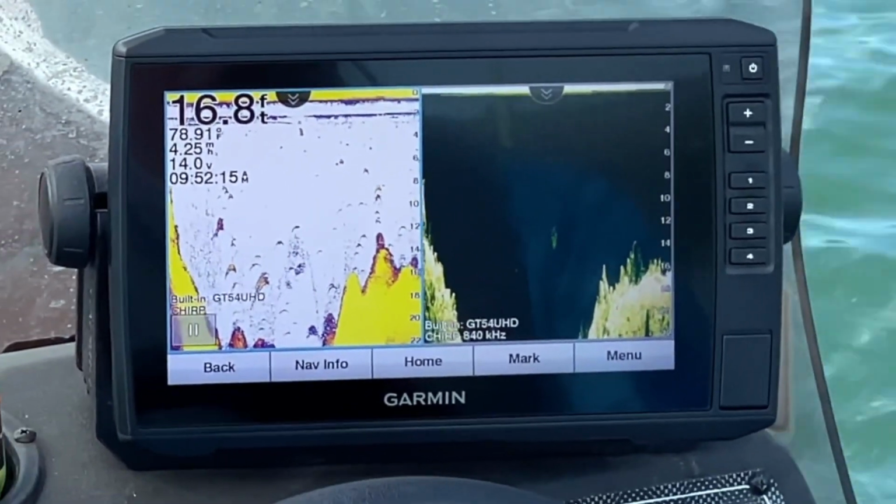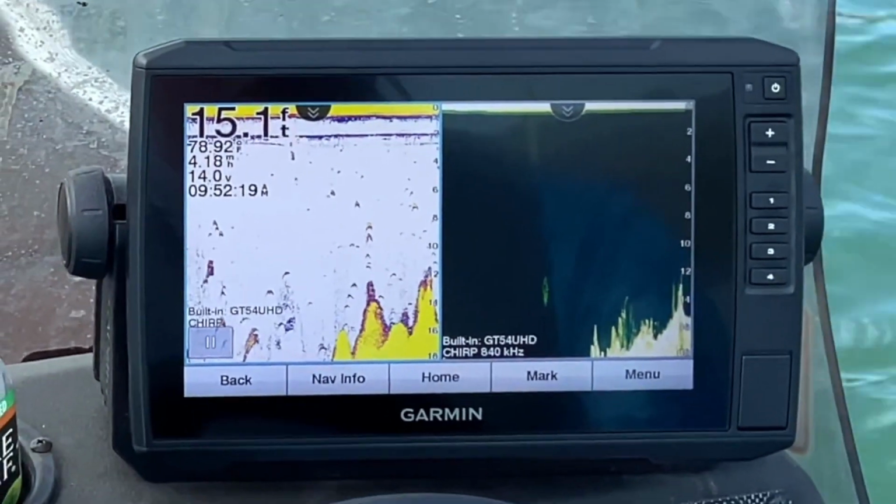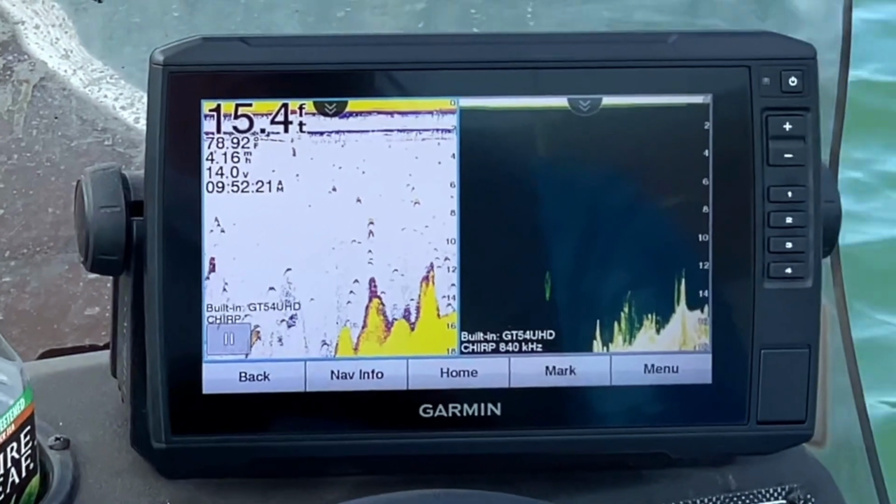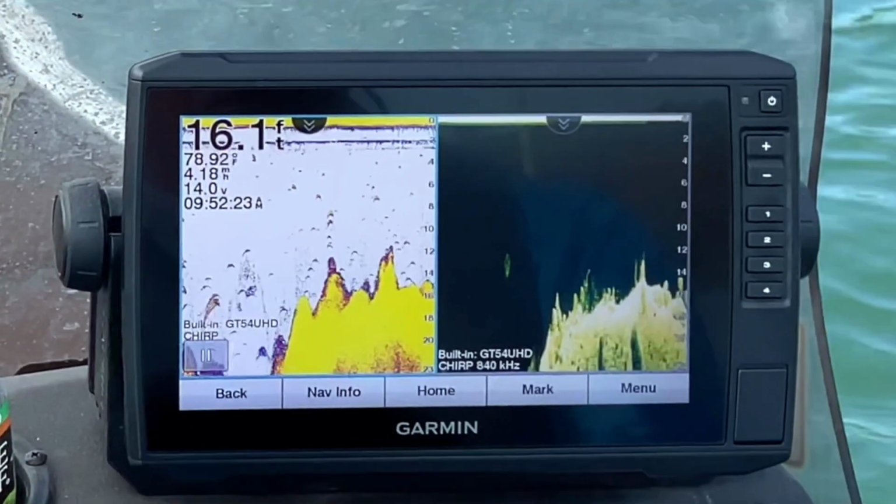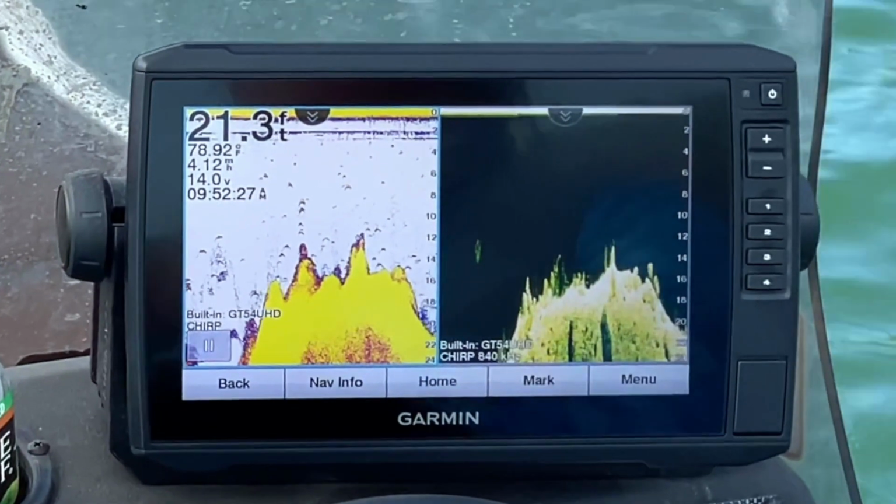So with these water temperatures getting up around 80 degrees, you can see it's 79.92 right there. Yeah, it's about time to start dragging a worm and a Carolina rig around. Might do some good with a deep diving crankbait.